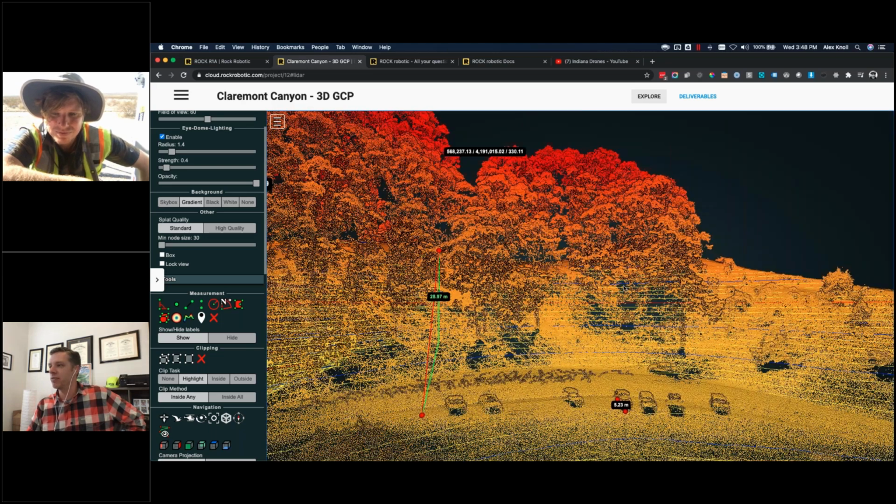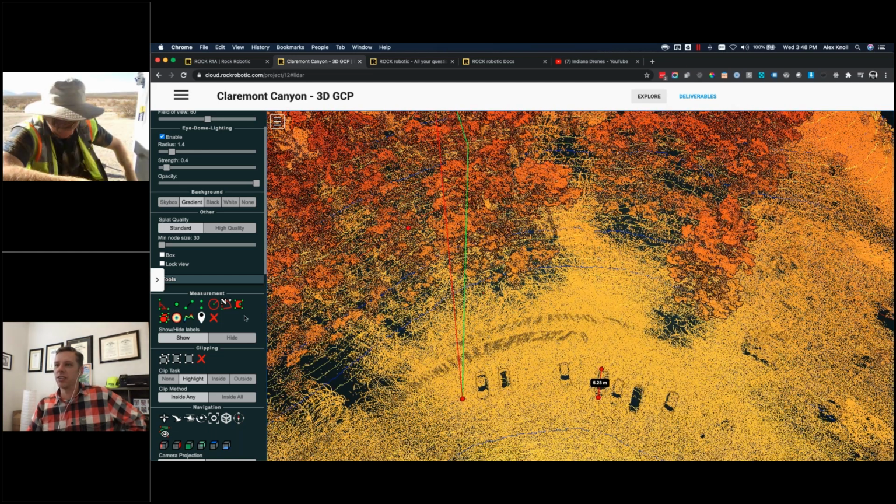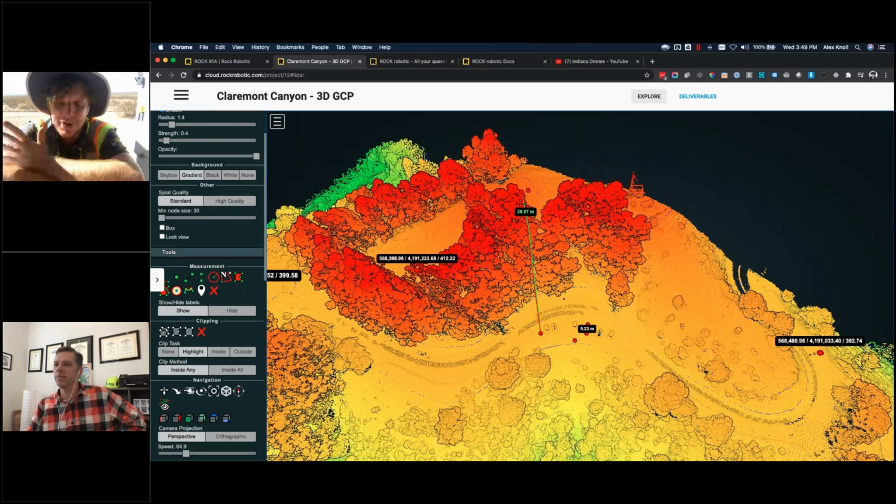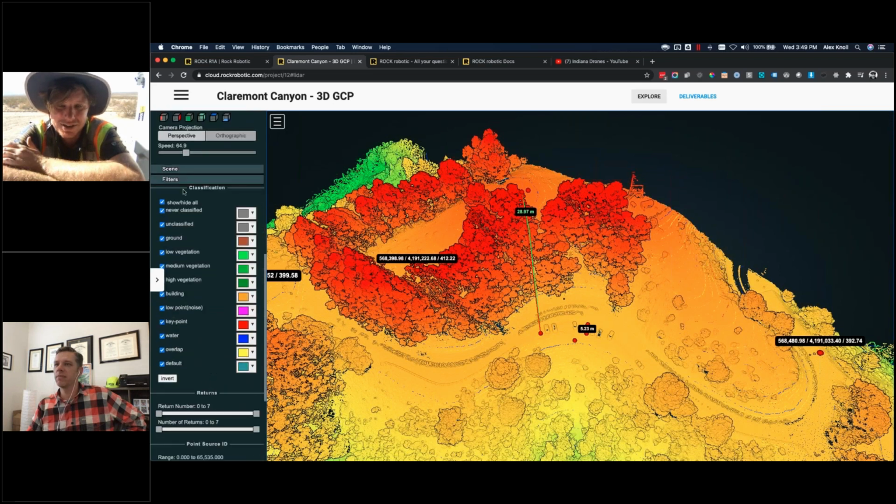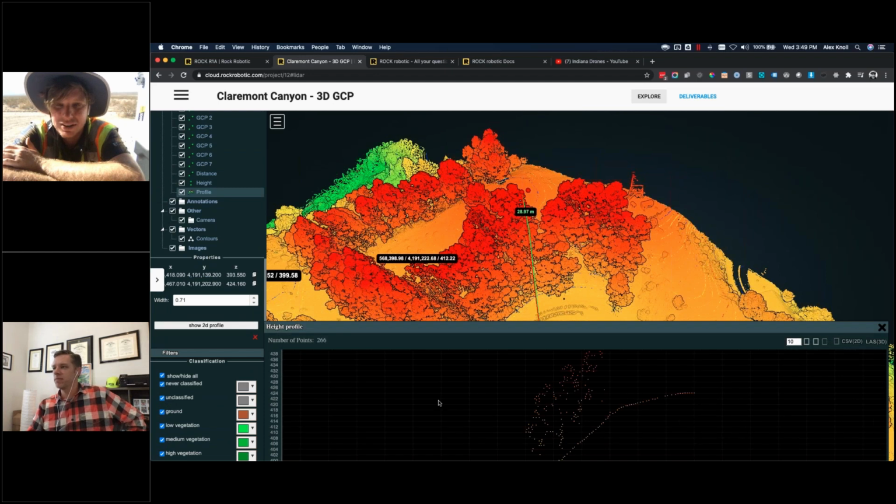So you can do kind of simple measurements like that in here. All these other points that you're seeing on here as well, those points are ground control points that the user uploaded. So it populates those ground control points onto the LiDAR data set. So you can actually go into this viewer and see for yourself as well.